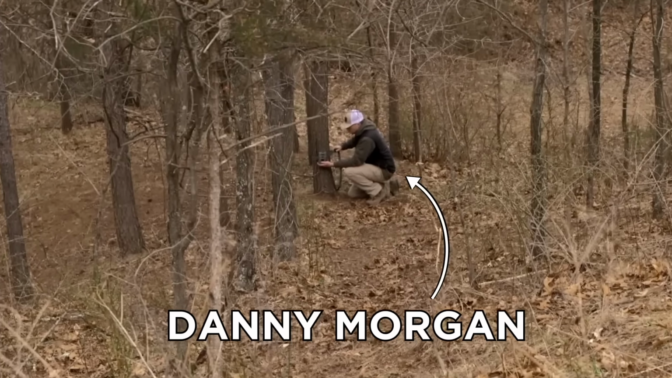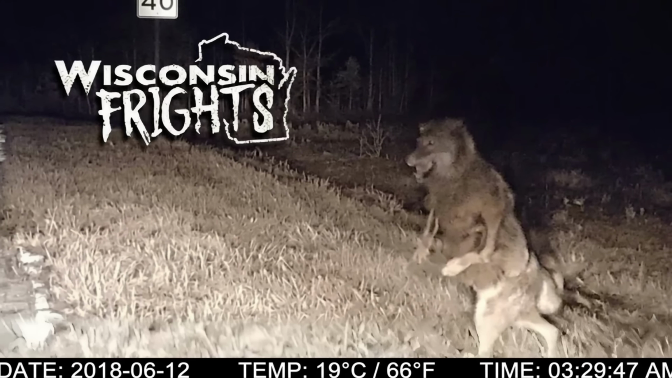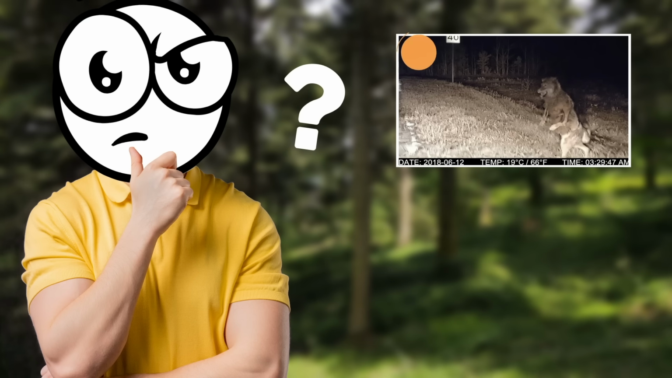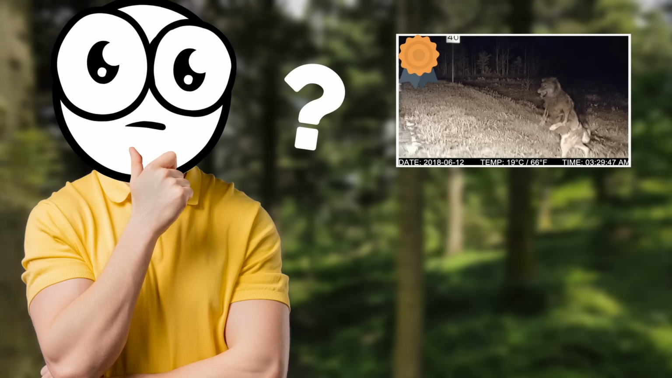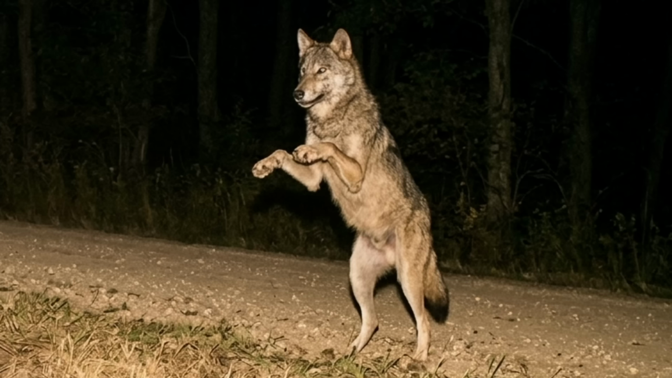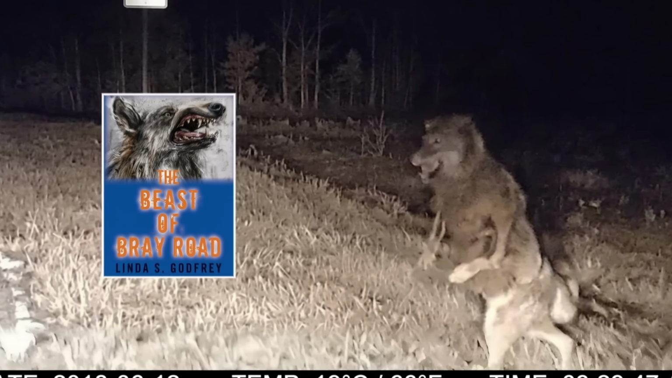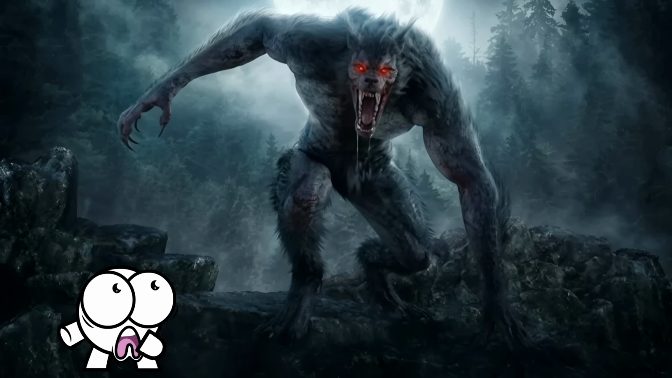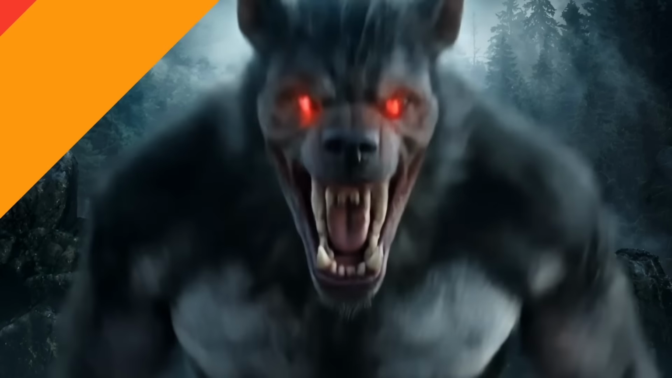Danny Morgan submitted this photo into the website Wisconsin Frights of a creature standing on two legs. Could it be? The snap received mixed reactions, with some beastly believers thinking it was real, and other believers dismissing it as a large dog stood on its hind legs. It's up for debate whether this actually is the infamous Beast of Bray Road, but if there's even a chance it is, yeah, I know you'll never catch me driving that road alone at night.